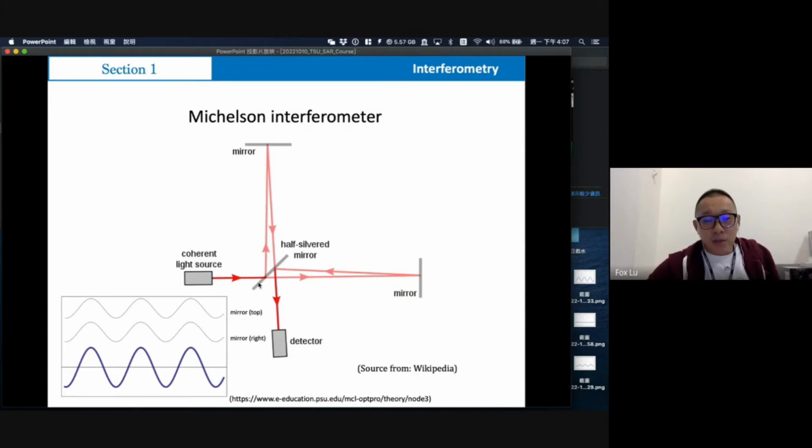And here is an interesting piece of equipment. It is a half silver mirror. It means when the light crosses this mirror, some part of the light will pass through to the other side, and some part of the light will reflect to the other side.